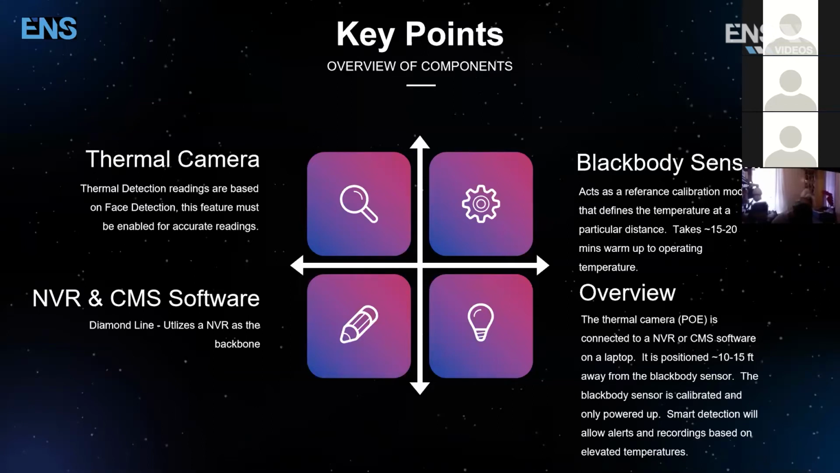The Blackbody sensor takes about 15 to 20 minutes to warm up to operating temperature, which at that given point in this solution, it warms up to 35 degrees Celsius, okay? 35 degrees Celsius. The relationship between the thermal camera and the Blackbody sensor is just distance, just distance. The thermal camera and the Blackbody sensor can be mounted about 10 feet apart from each other, with this stipulation that the Blackbody sensor must be in the view of the thermal camera.